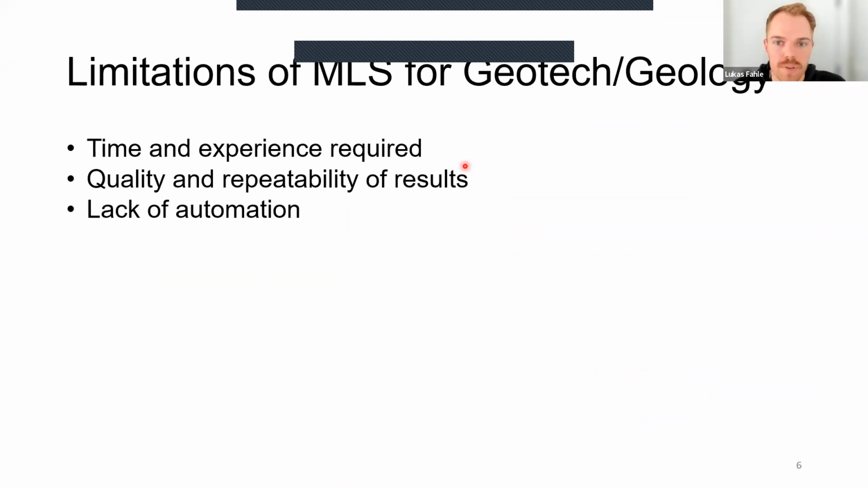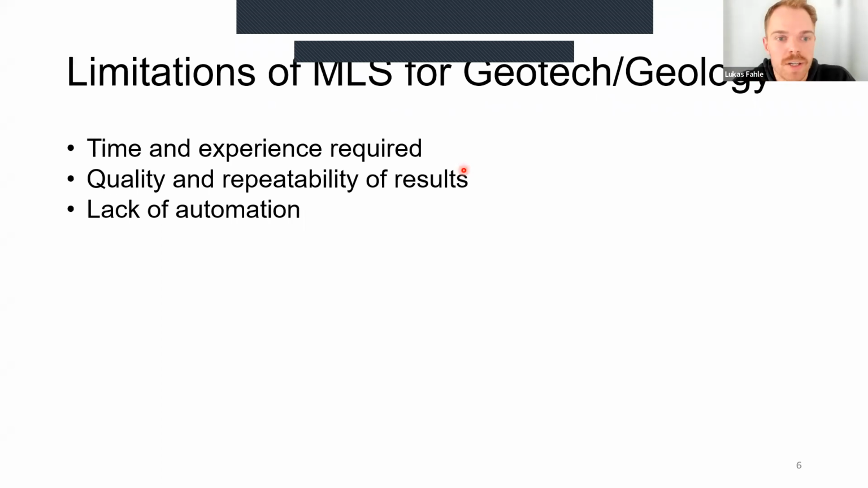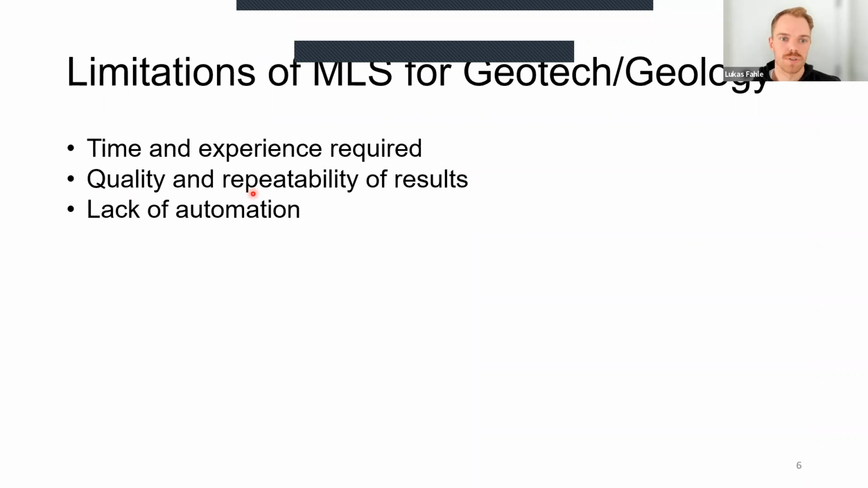Yeah, and here are some other limitations within this space. I've already mentioned the first one, time and experience. It takes quite a bit of time to analyze the data, and then you also need to have some workflows in place, and you need to know how to actually do this to generate reliable results. Then, like I said, the quality and repeatability of these results is sometimes a challenge if this is something people haven't done before and don't have a lot of experience with.